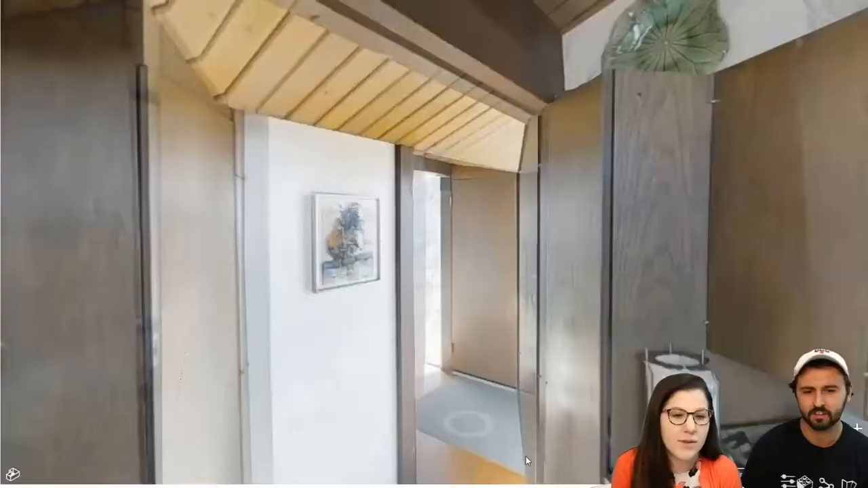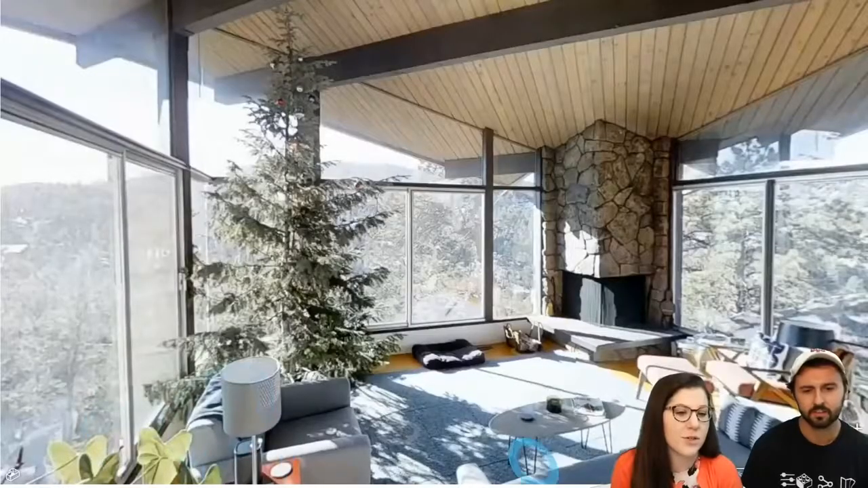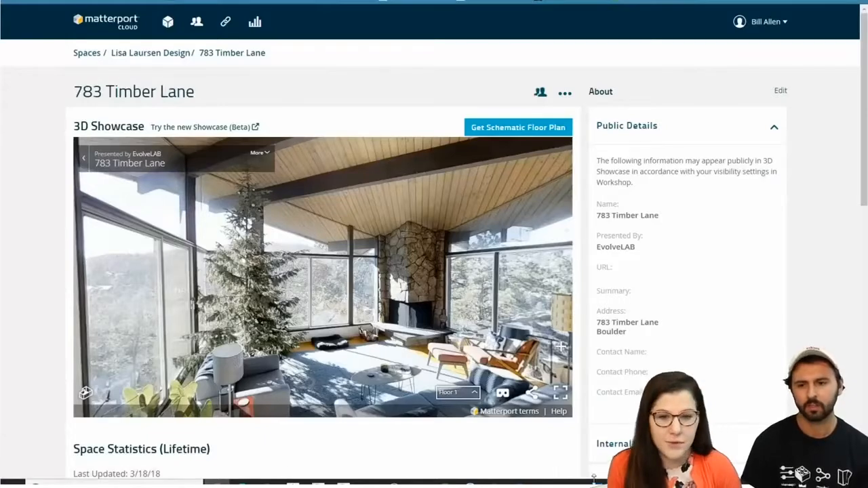So all sizes of architecture firms are using this, small, large. It's super beneficial to getting those as-builts done.